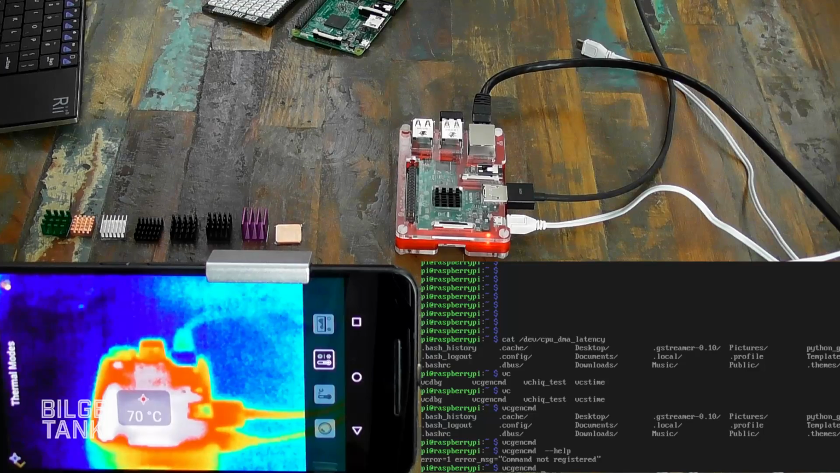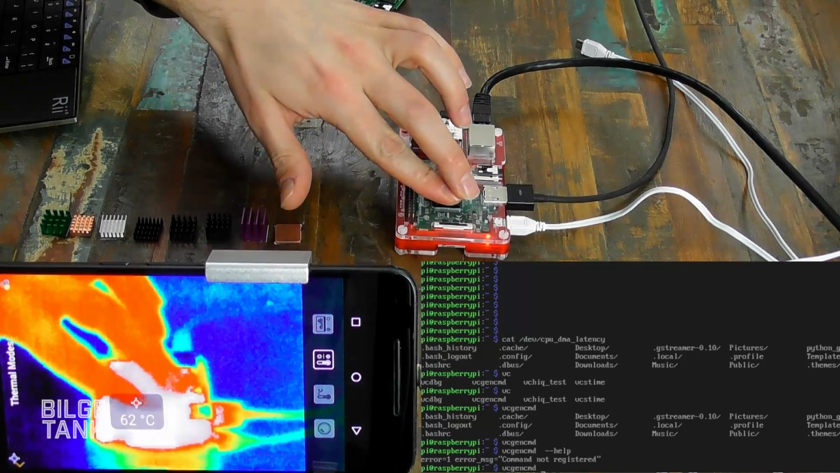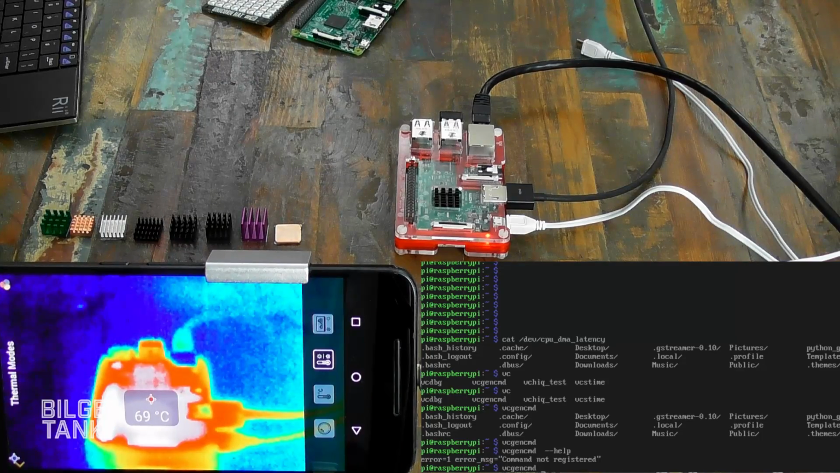So there is a way that you can query the current clock frequency of the Pi. Paul is now attempting to log into Skype to see if you can find that. But you'll only see it starting to throttle when it gets to about 82 degrees or so. Yeah, I'm really surprised it hasn't got anywhere near that yet. It's warm in here as well.